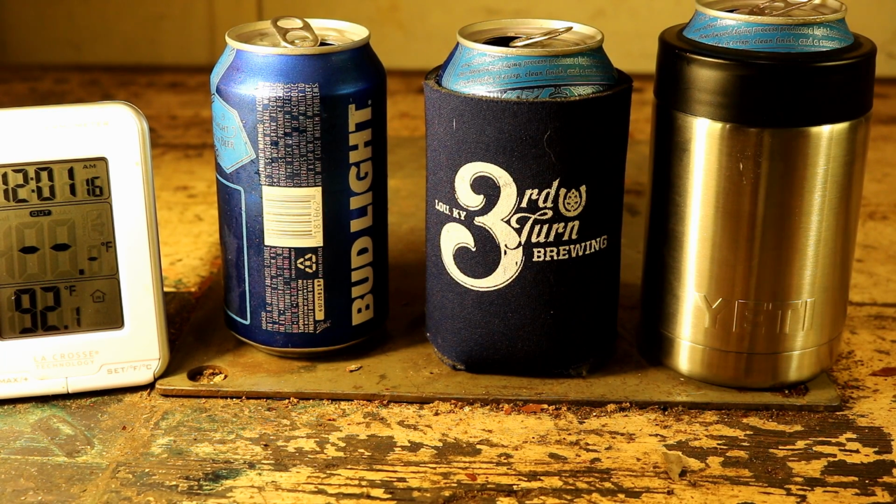Alright, so we have our three contenders here for the little challenge we have going on here. As you can see, it is a warm day out here in the garage. It is 92 degrees. These beers just came straight from my refrigerator. They are nice and chilled. I think you might be able to see some condensation even starting to build on the one on the left. So what we're going to do is go ahead and get an initial temperature for these beers and see where we stand.